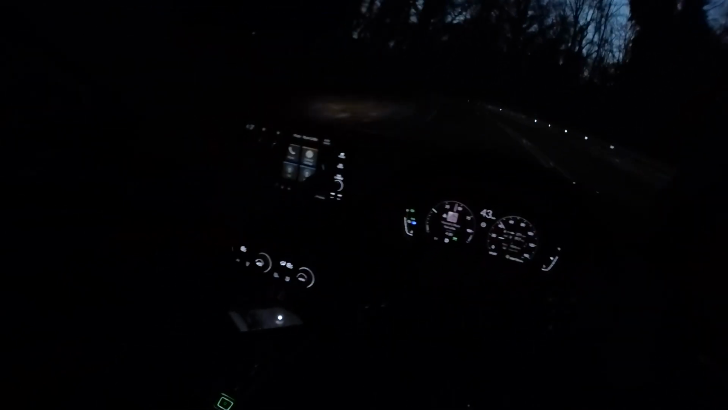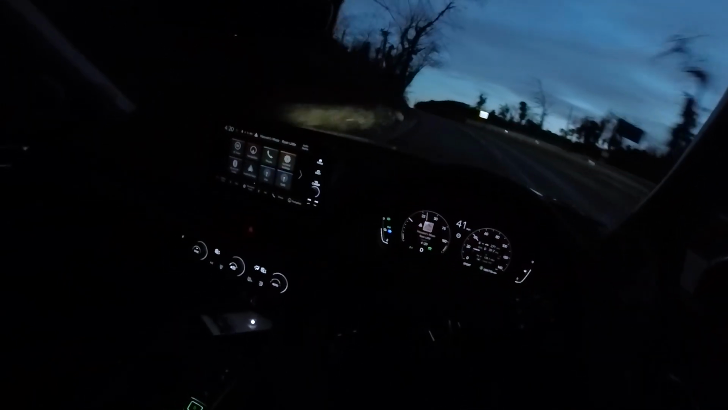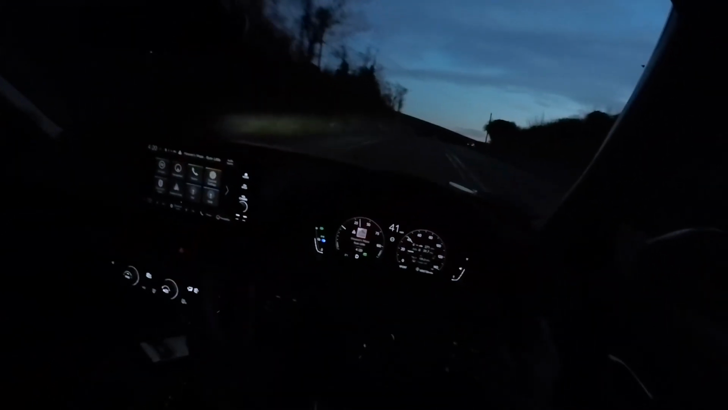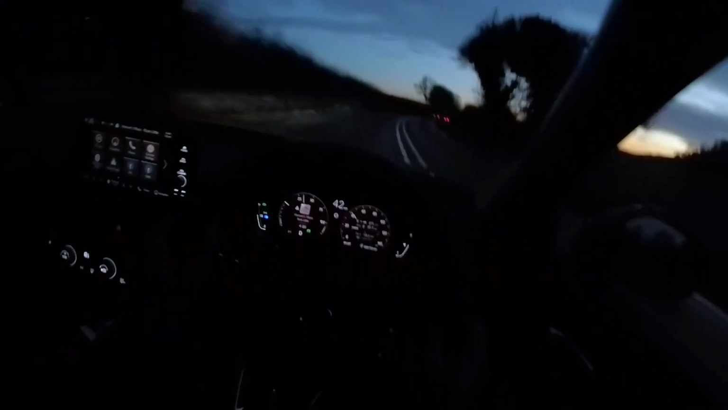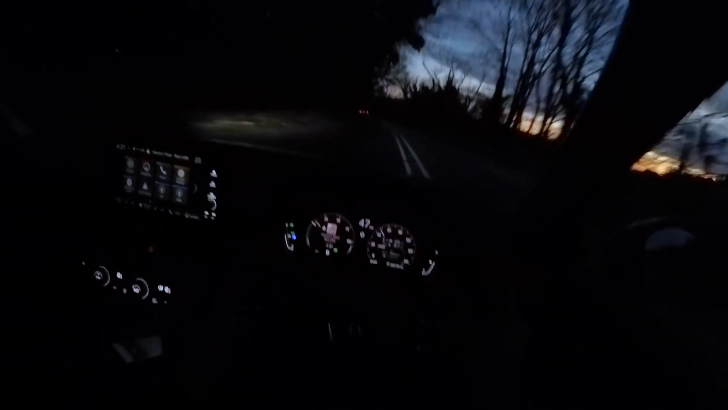Yeah, it's lit up very nicely, which is really handy, particularly for roads like these where you do, at this time of year, well, any time of year really, you do get deer run out into the road. It's just nice to have an extra bit of visibility to help you avoid any potentially nasty and expensive accidents. I know one or two people that have hit a deer, and they can do some damage.